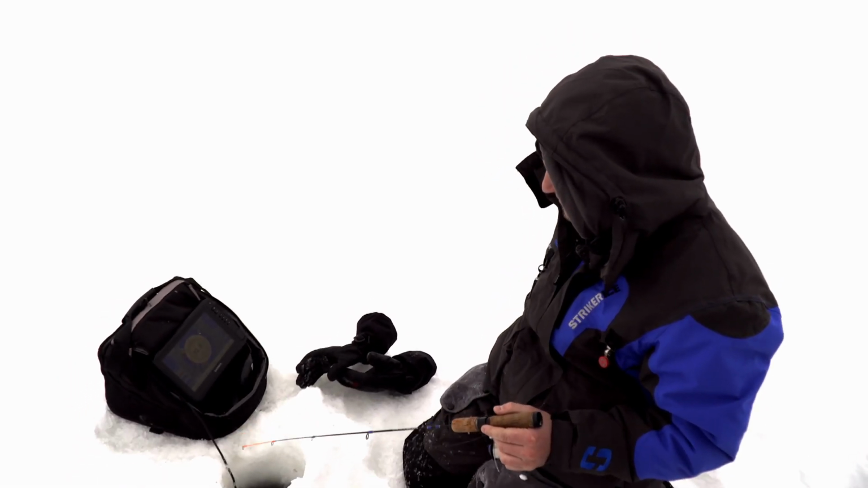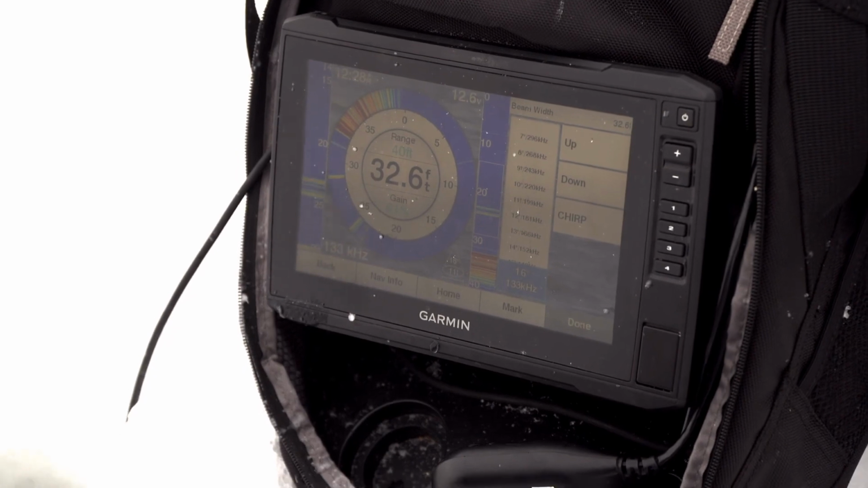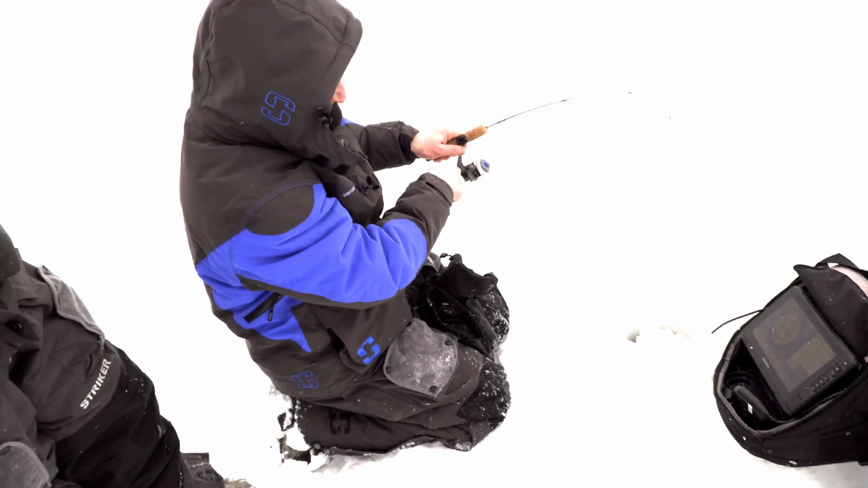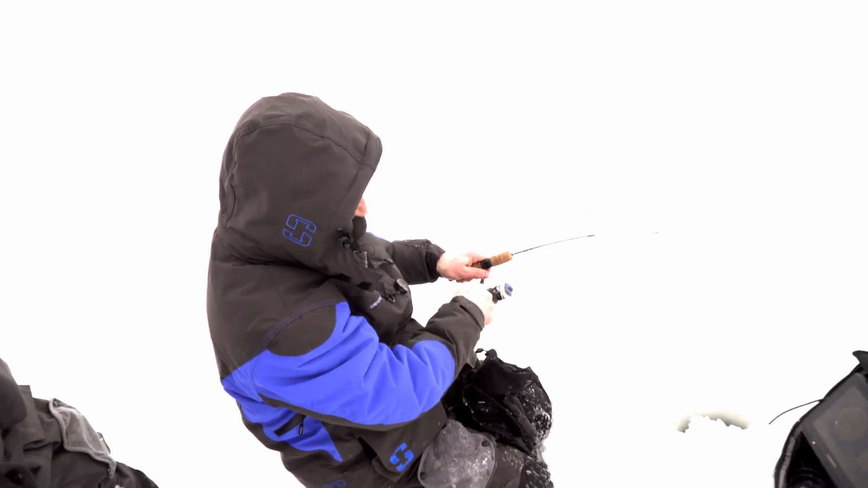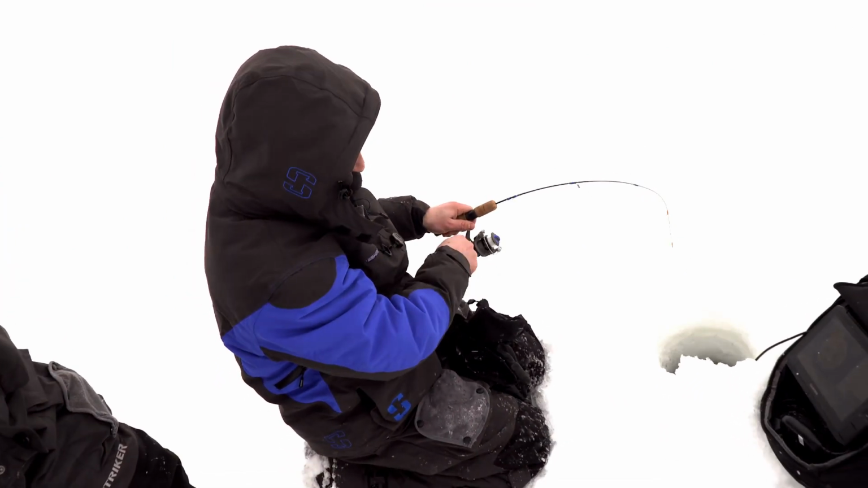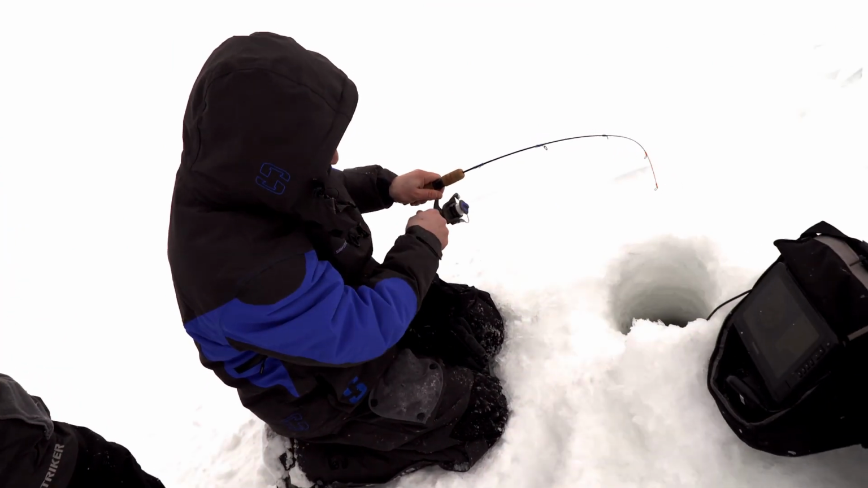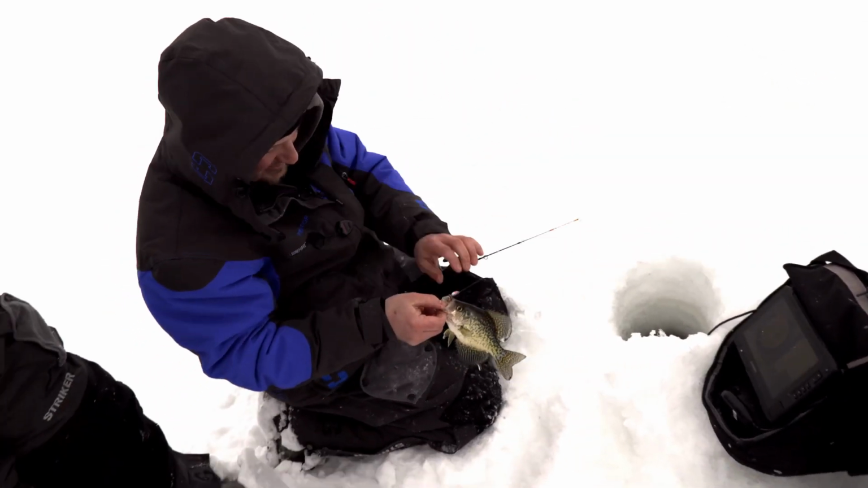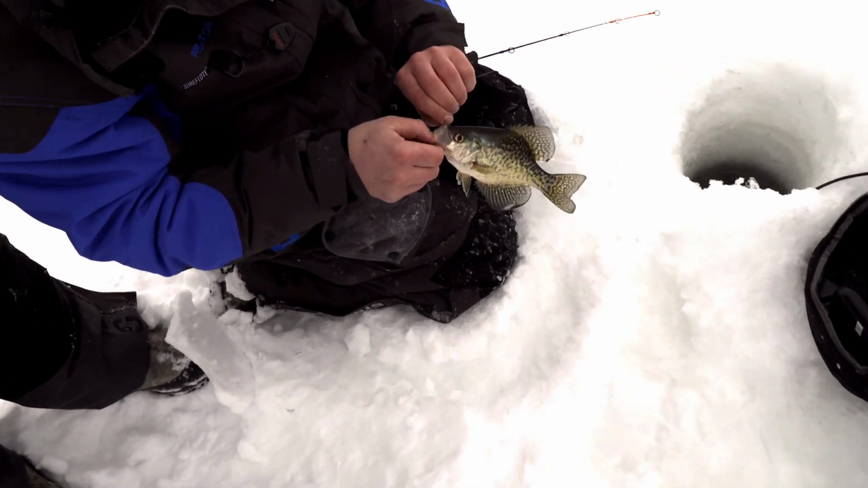And look at how far they come away. Yeah, here he comes, here he comes, here he comes. Ow! That's awesome. I mean, look at that. He's a fighter, huh? Yeah. I don't think he's too big, but no, same as the other one. Crappie sandwich. Yep. I'm telling you guys.